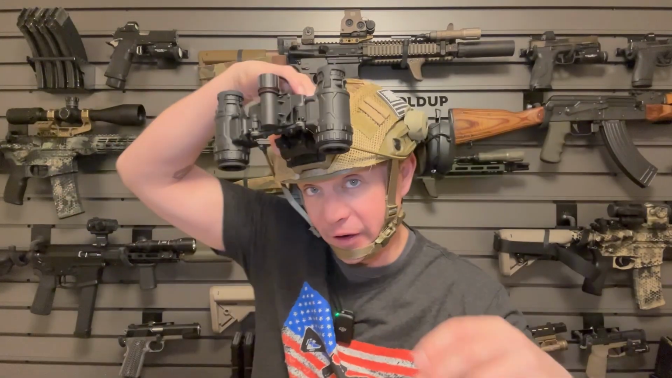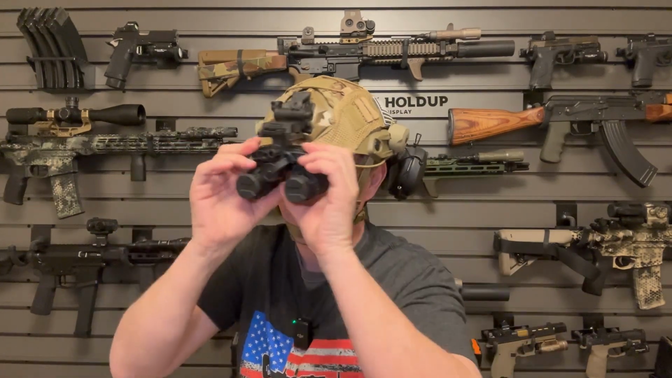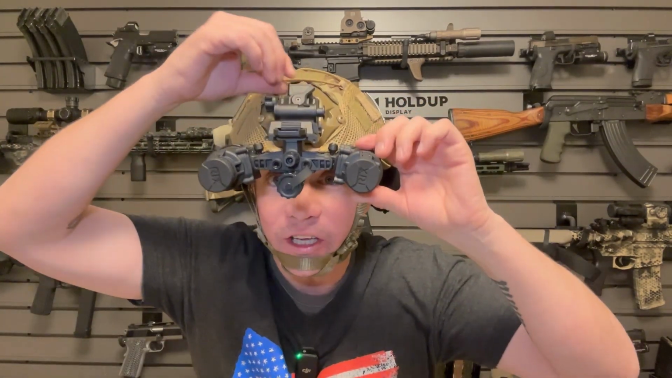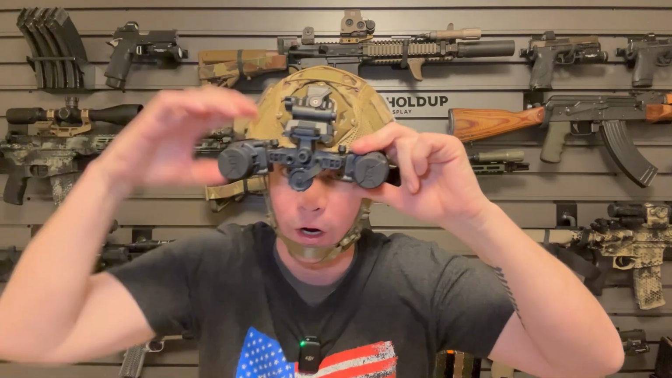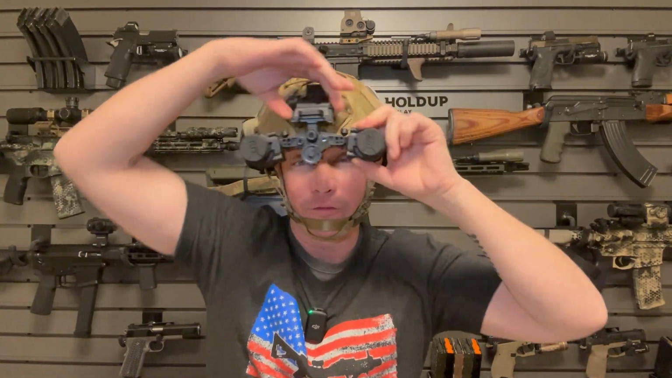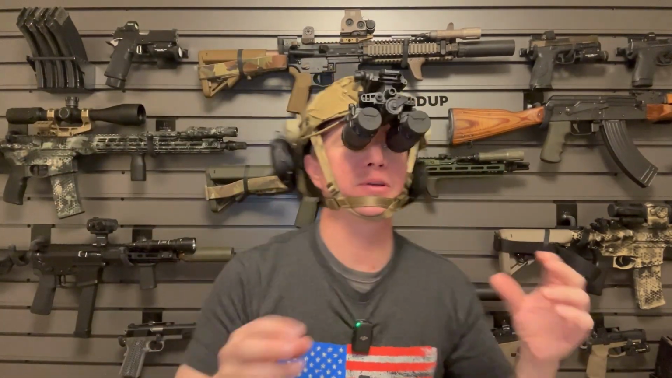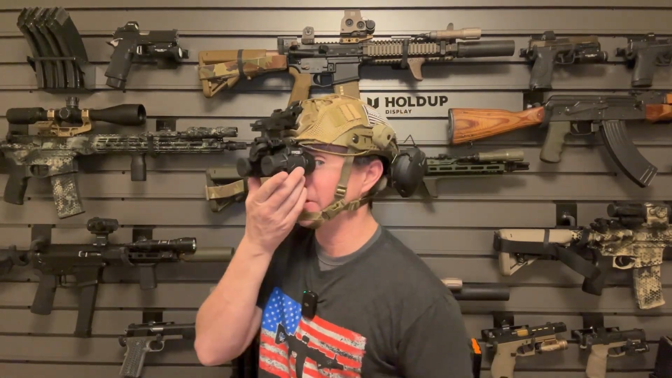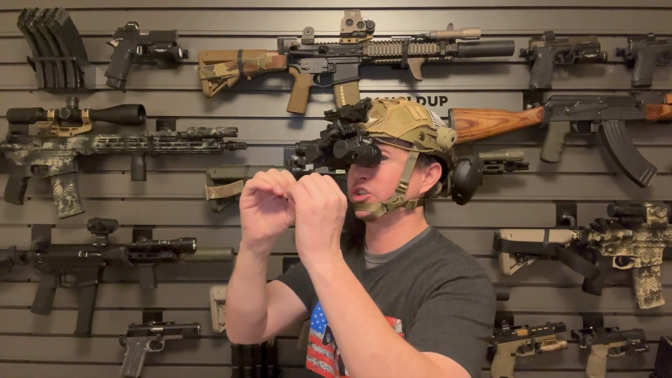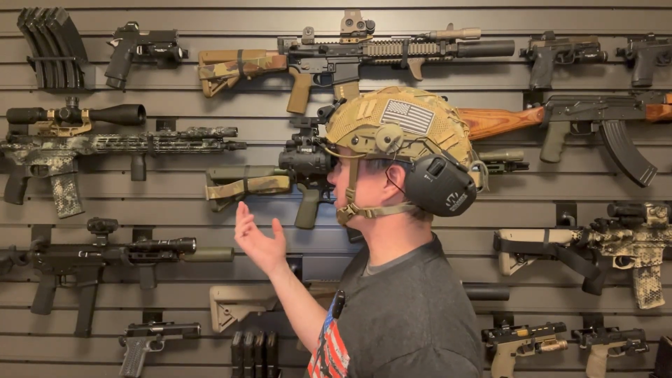Now your G24 mount here has a bunch of knobs and stuff. And what these knobs do, it's hard for me to see the camera while I do this. So you have one up here that moves the whole thing up and down. This one on the side is to rotate it up out of the way or down for use. These ones on the side here are going to be in and out away from your eyes because you do want to be able to keep some peripheral vision, in my experience. So you don't want them right up next to your eyes, but at the same time, if they're too far away from your eyes, you're going to have a smaller field of view. So you do want them pretty close. I like where I have mine sitting right now.